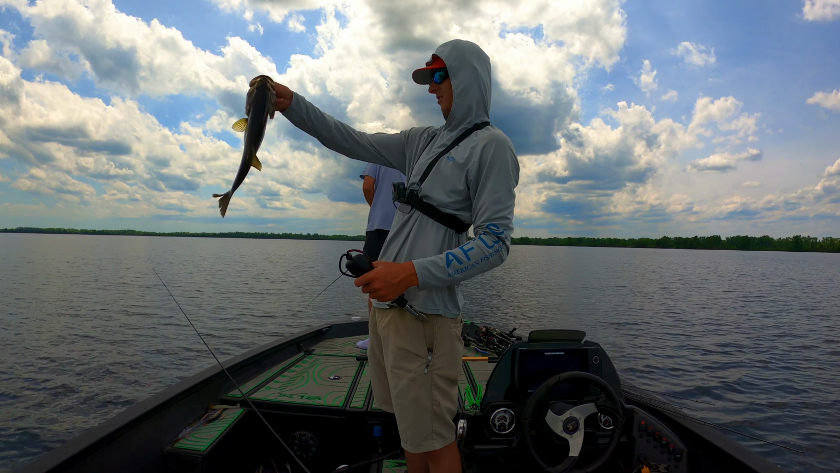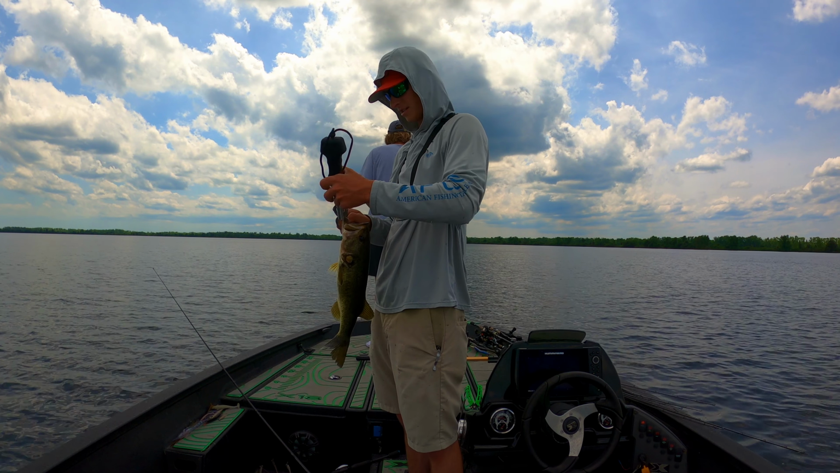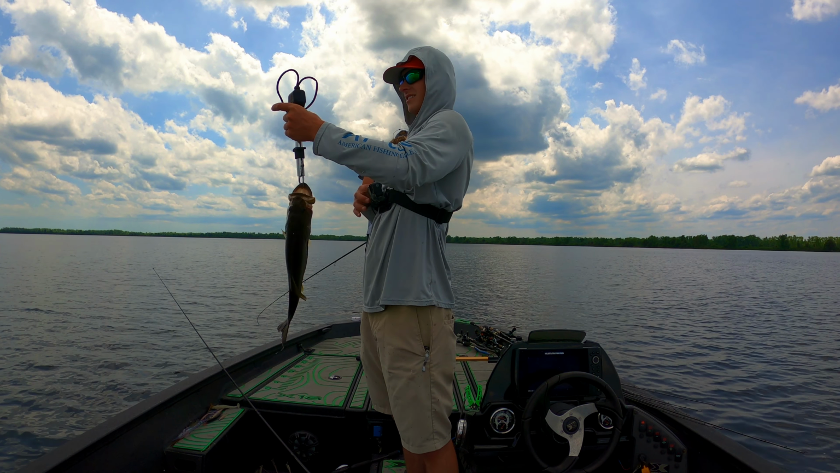All right, y'all, there's another one. Probably another 2.5 pounder, something around there, maybe 3. On a football head jig. That got Sam up.